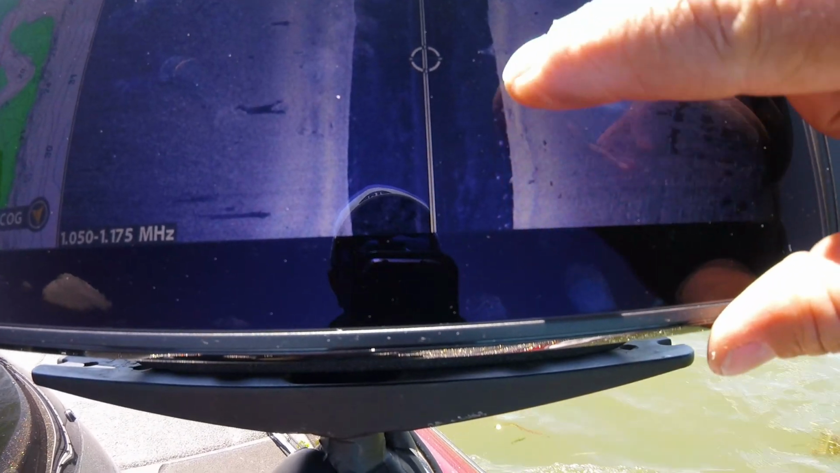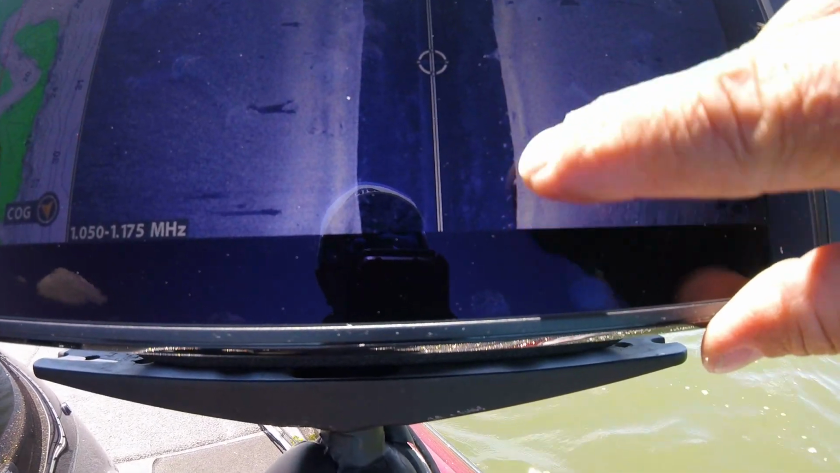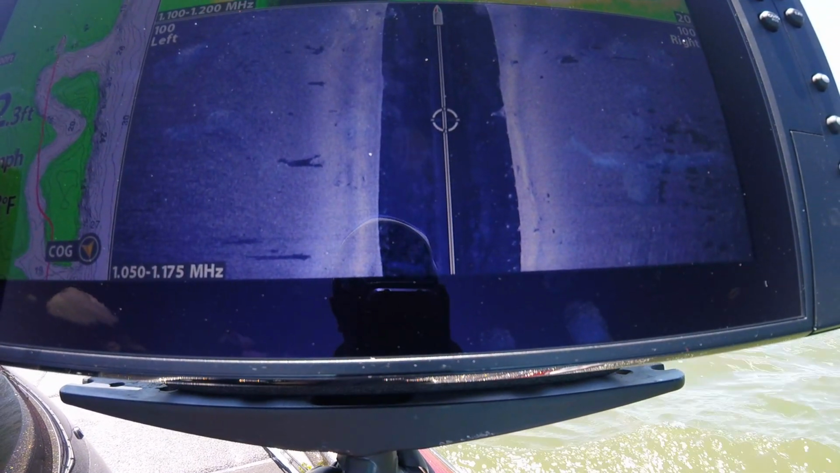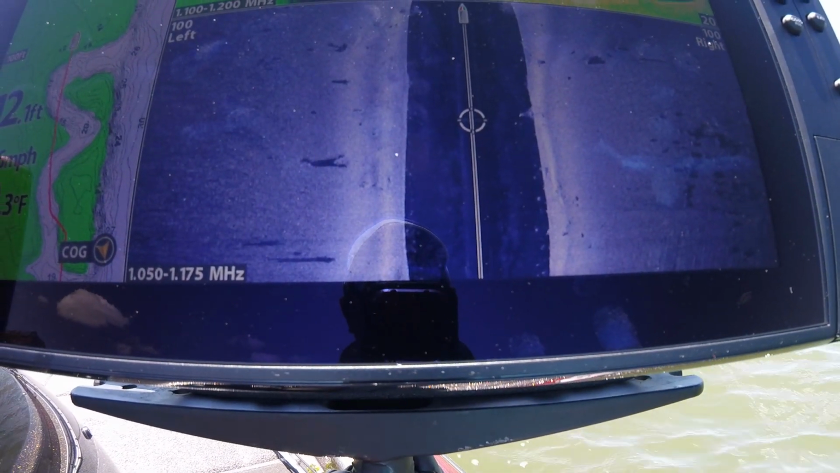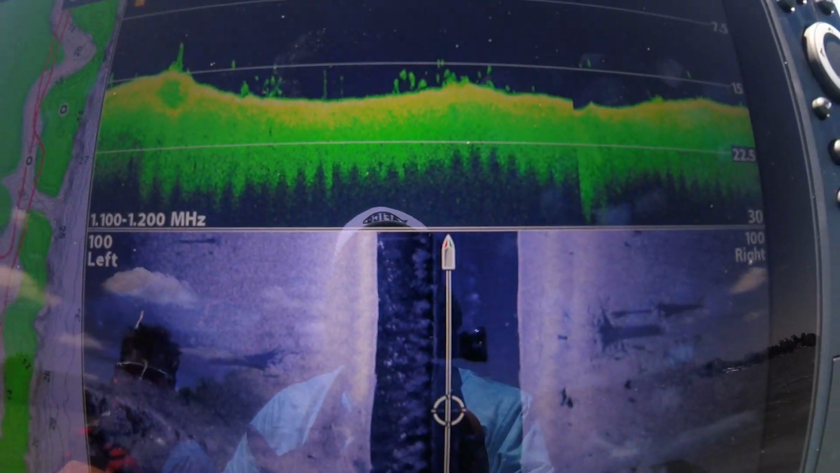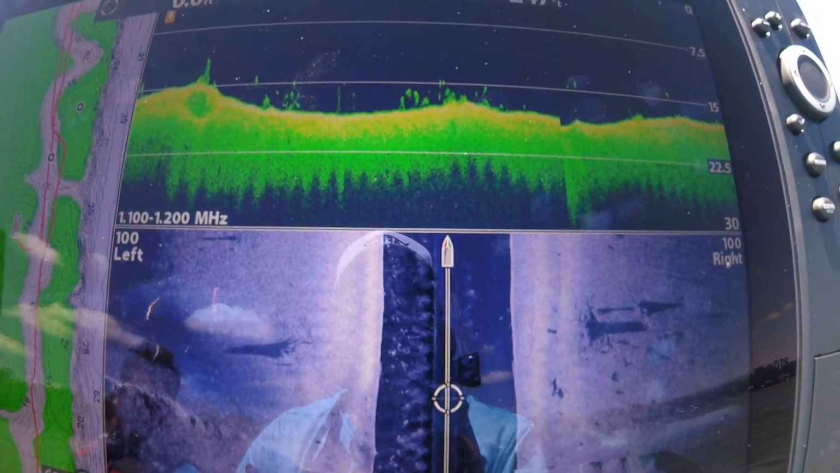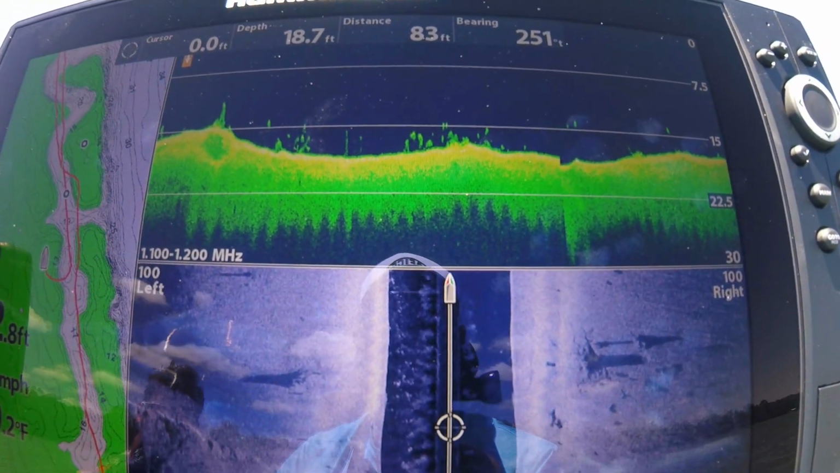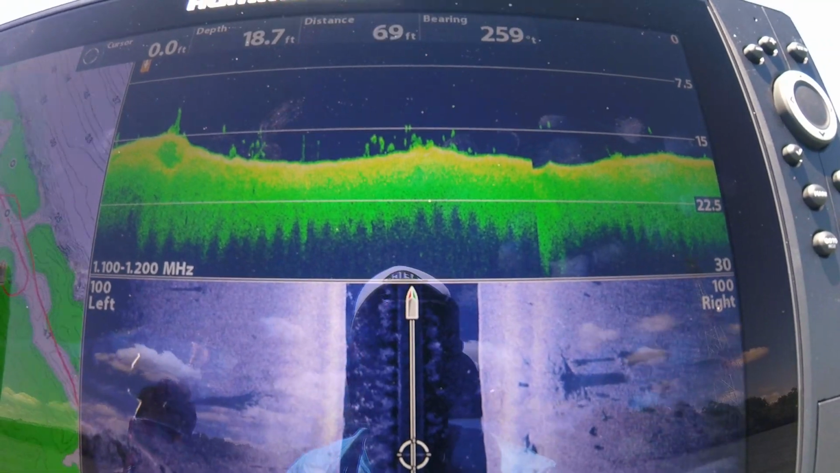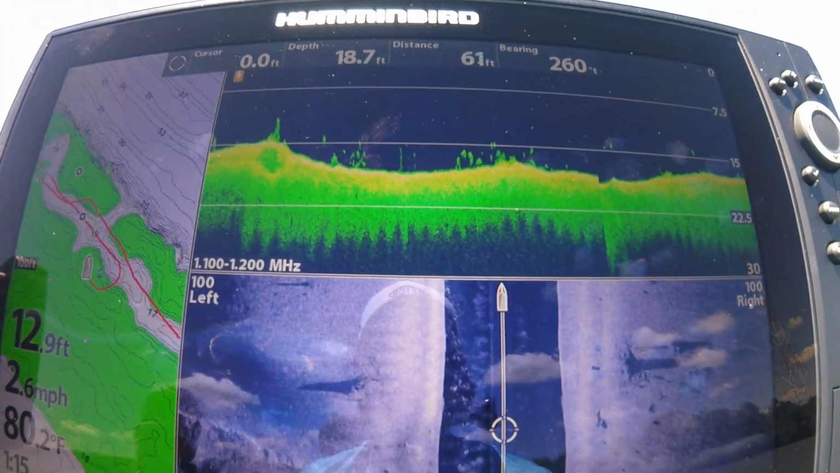And you can see them on the side imaging right here, right below the boat. We're going to turn around and see if we can catch a few of them. There's another view of them. We went back across them to try to find them.